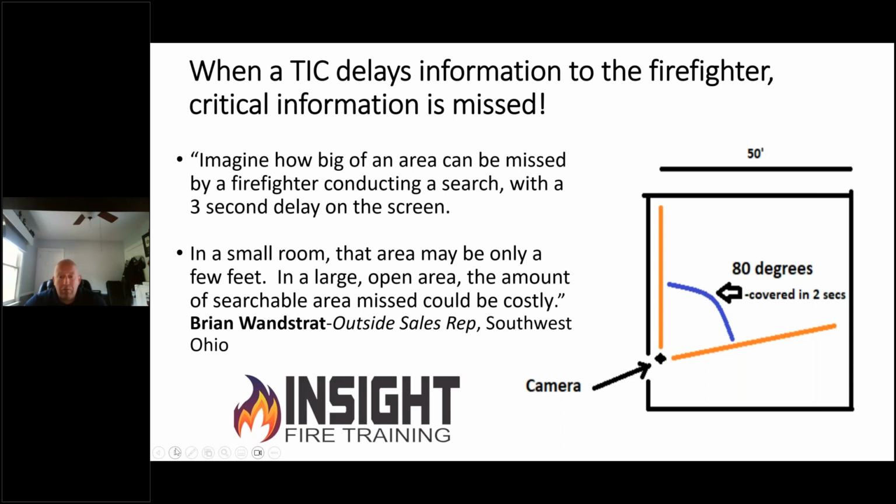But I can tell you that if you are in trouble and you are out of air or you are in pain trying to get out, and your camera delays information to you when you scan a large room and it misses the doorway, the hose line, or your crew, that 2 to 3 seconds could be the difference between hugging your family and your family carrying your casket.